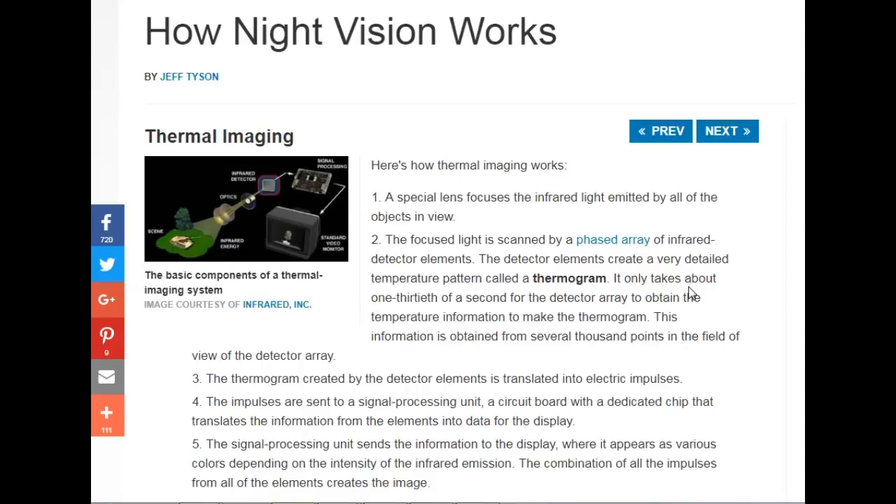Before I show you these pictures, I would like to explain how a thermal imaging camera works. I know it says how night vision works up there, but we're talking about thermal imaging. Here's how thermal imaging works. Number one, a special lens focuses the infrared light emitted by all objects in view. Basically what it's saying is that everything has its own heat signature. That's the best way of describing it.